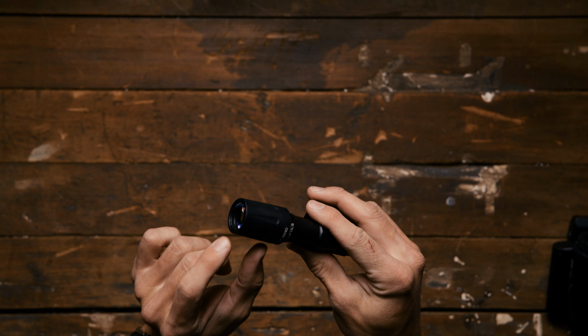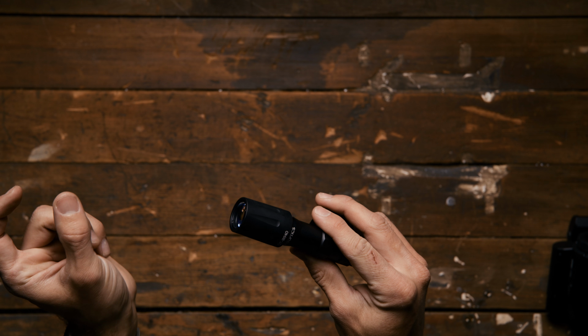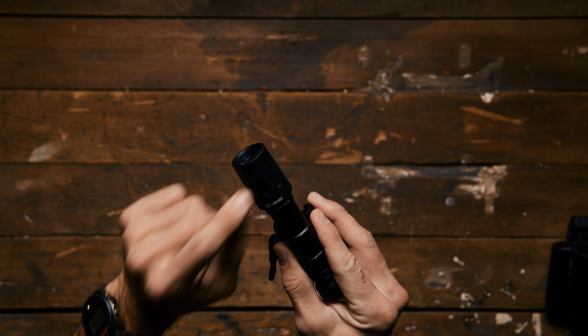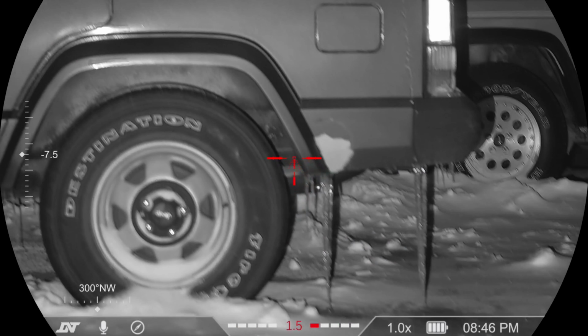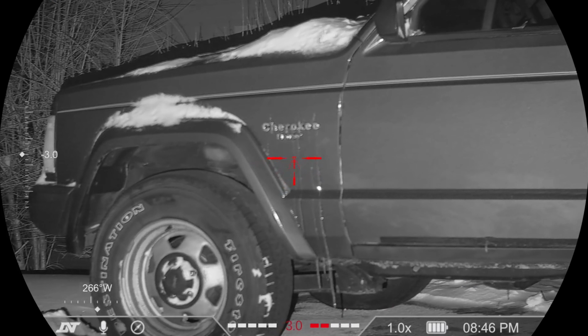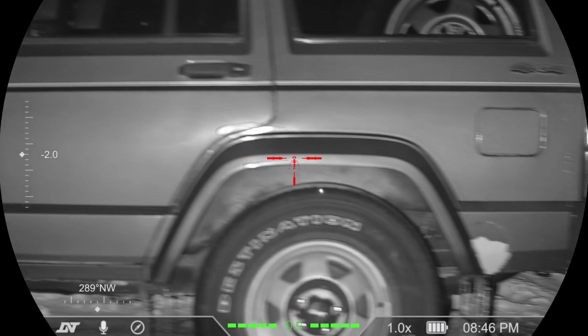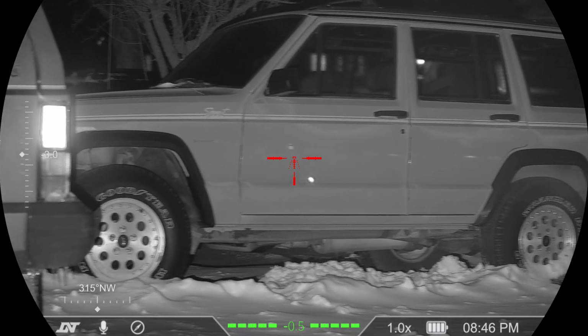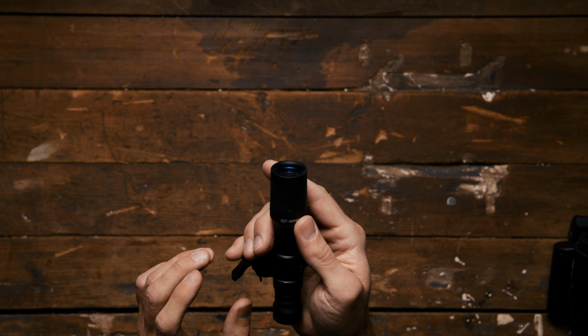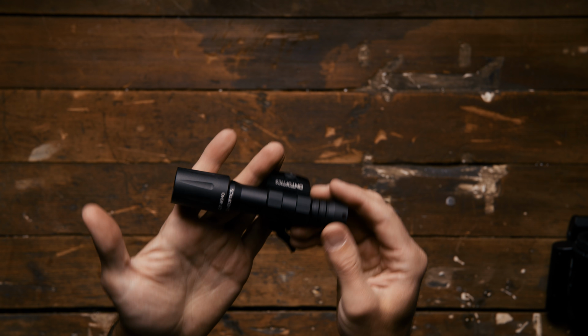It doesn't have a dual head with white light and IR. If they make a new version with a head that's white light and IR, I think that's the ticket, because on my Mark 18, I'd have to have this light, my white light, and then a laser on top of that. You start to put a lot of junk on your rifle. That's just the one thing I would say about this light.